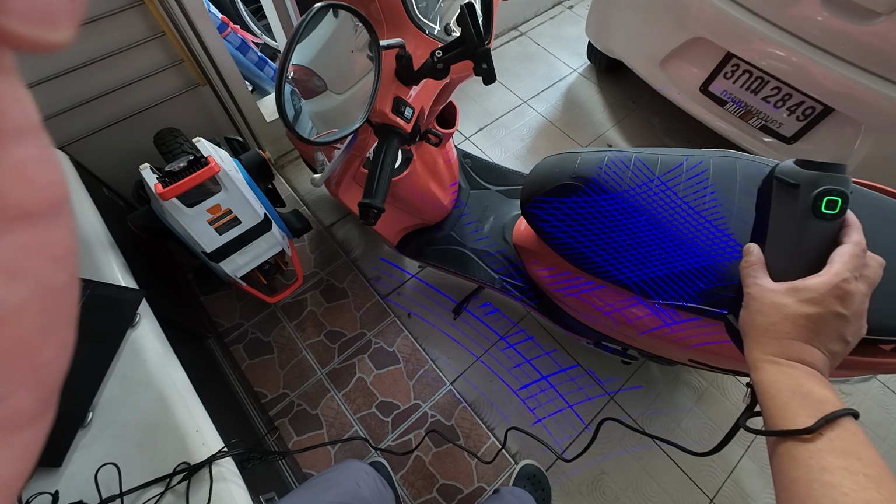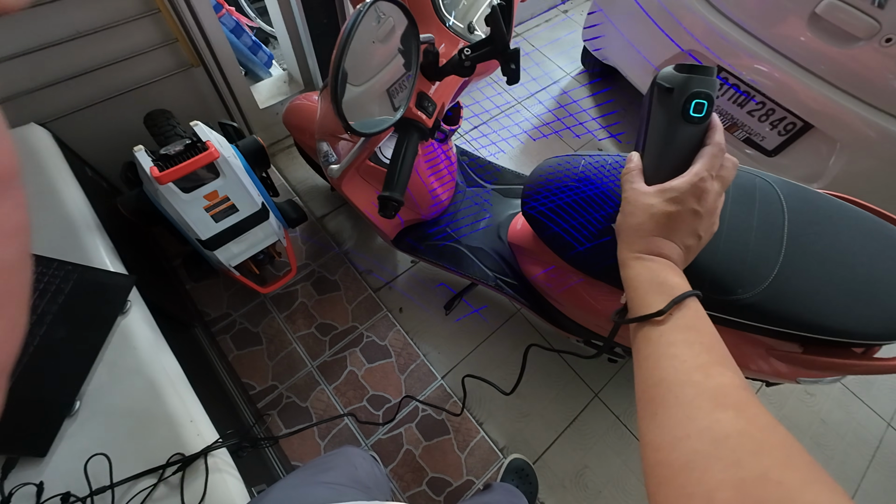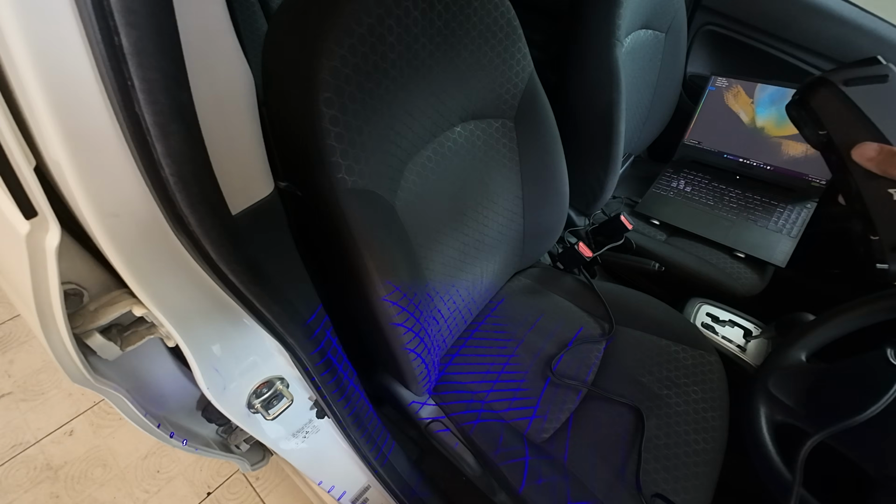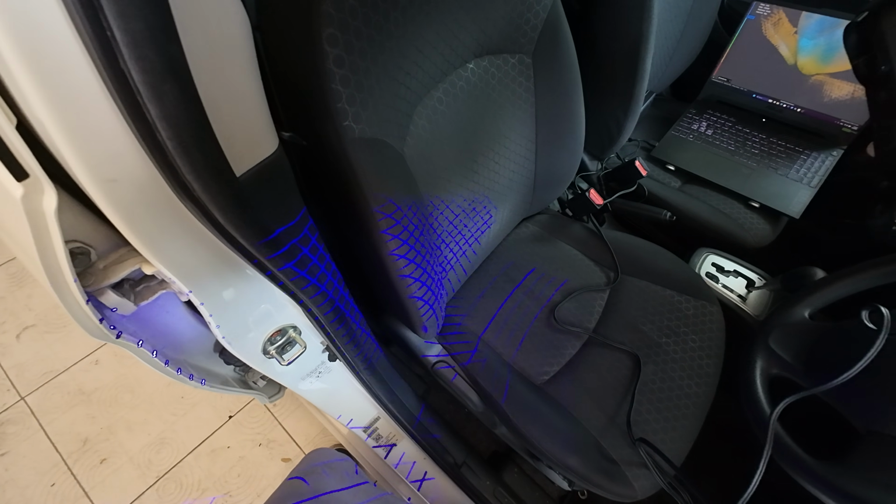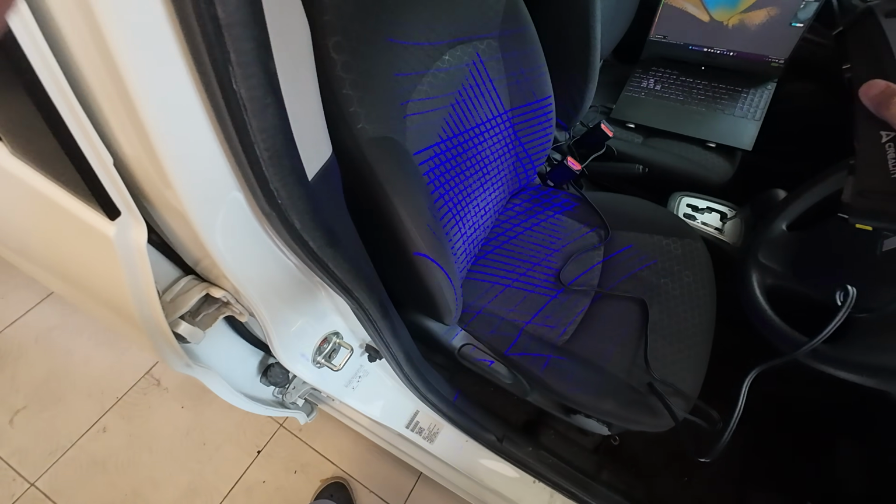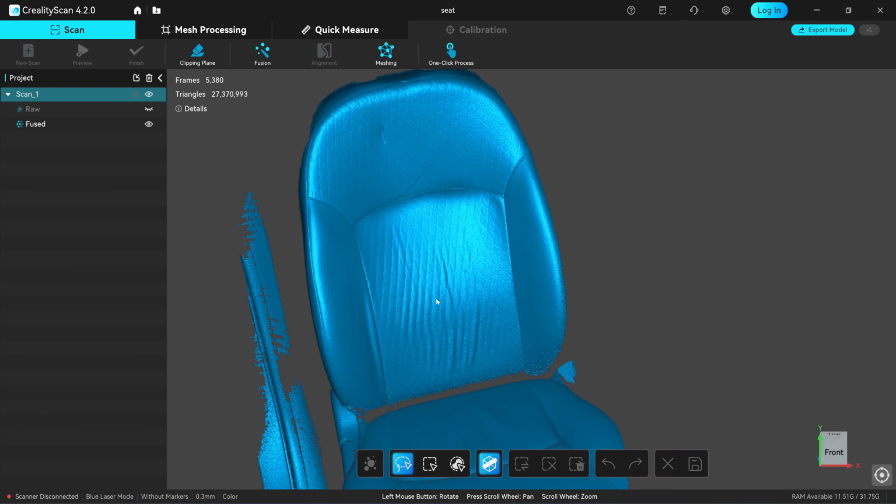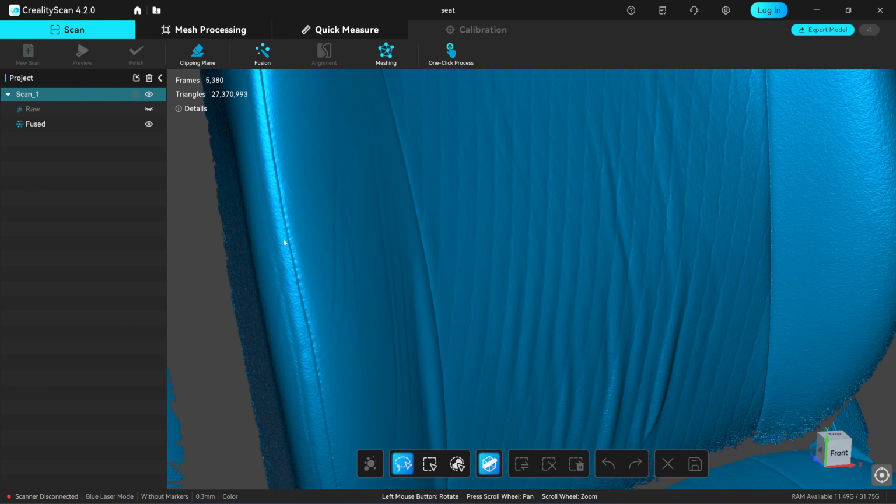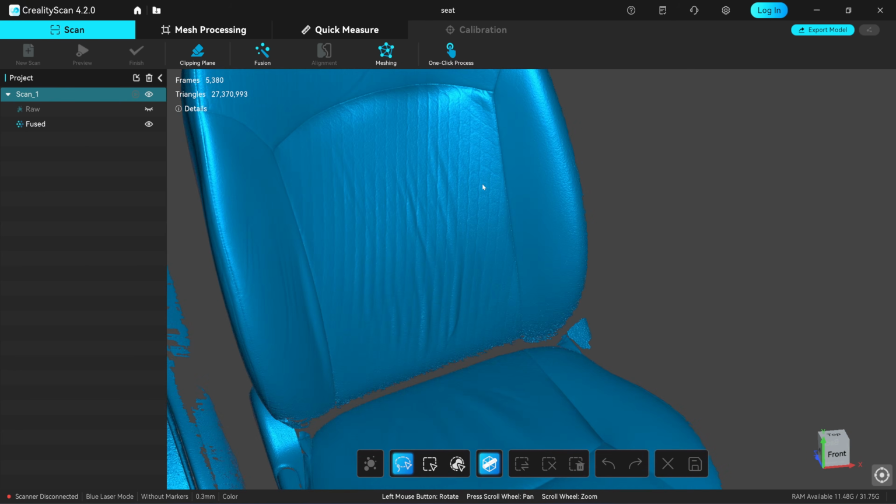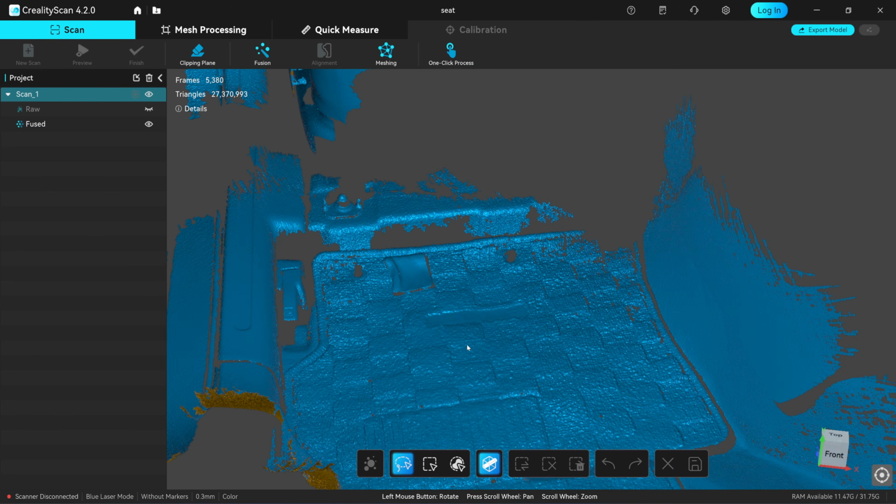When I tried scanning this motorcycle seat, it couldn't track. The field of view was too small to capture all the curves for proper lock-on. Surprisingly, I managed to scan this car seat without any wiggle, showing that reliability depends entirely on geometry. And the result came out pretty good. I can even see the stitching, something NIR scanning can't capture. I also managed to scan the entire legroom with ease.